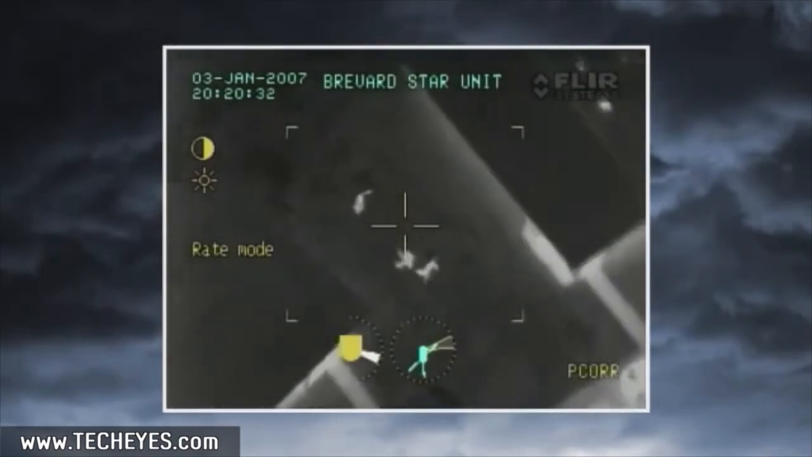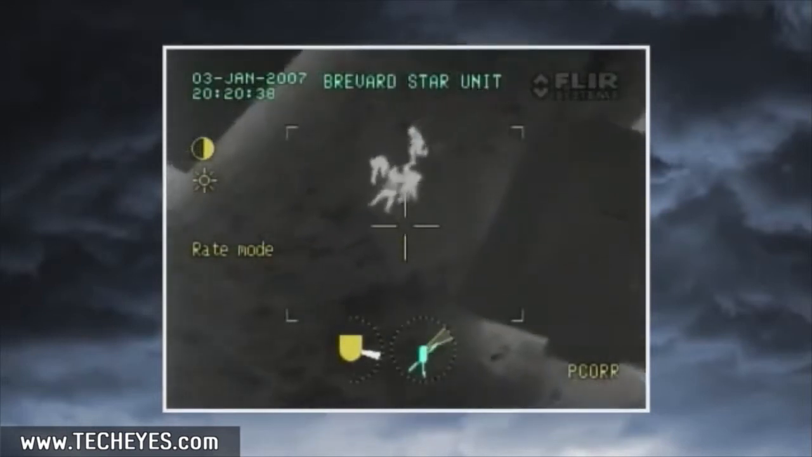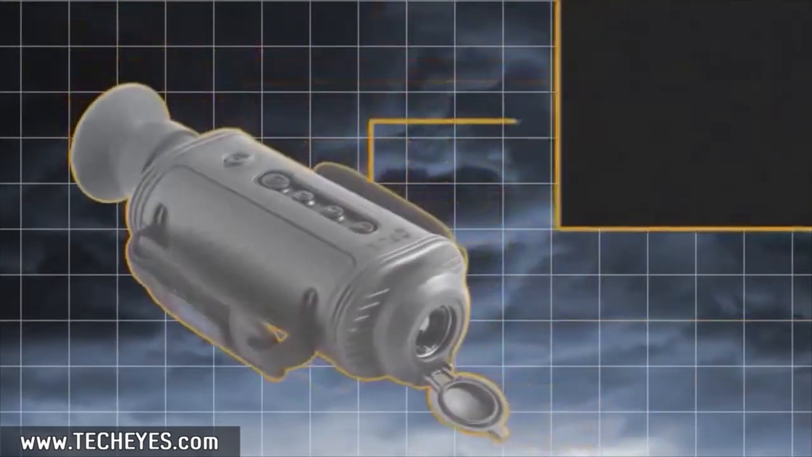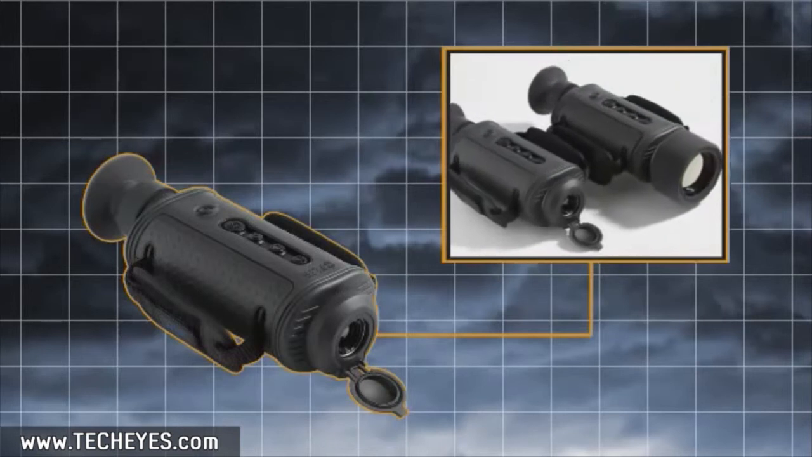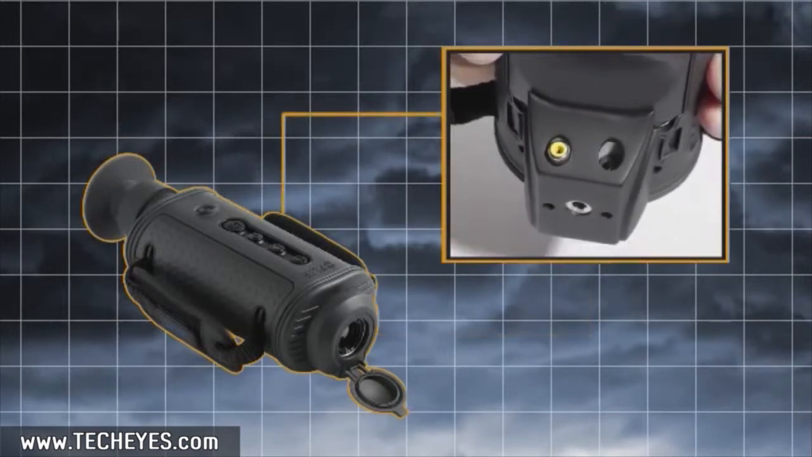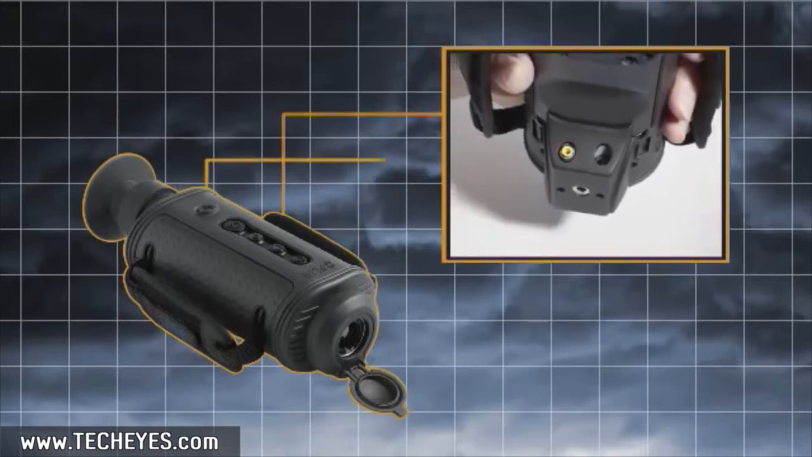That's why airborne law enforcement units and special operations forces around the world choose FLIR when they need to see hard-to-find targets at night. The H-Series has all of the features law enforcement officers need for safe, efficient tactical nighttime operations. Its multiple lens options allow for flexible tactical mission profiles. The integral hot shoe accessory gives officers easy access to power-in and video-out connections, making it the perfect tool for long hours of remote surveillance.